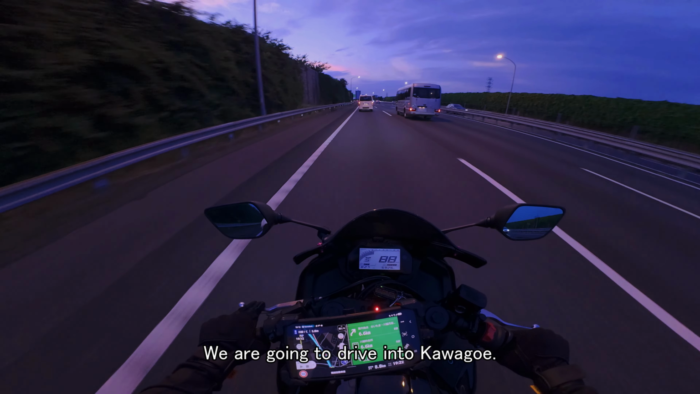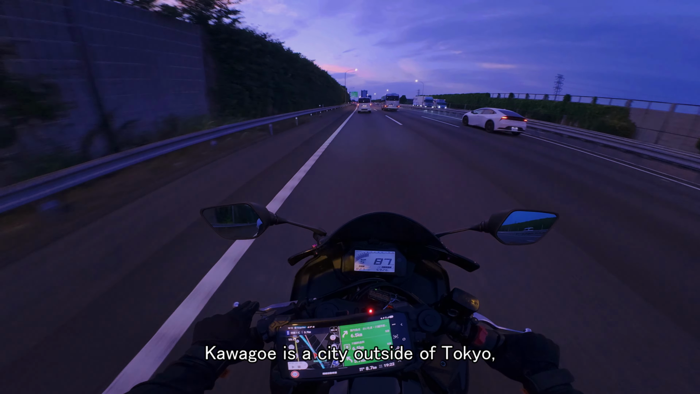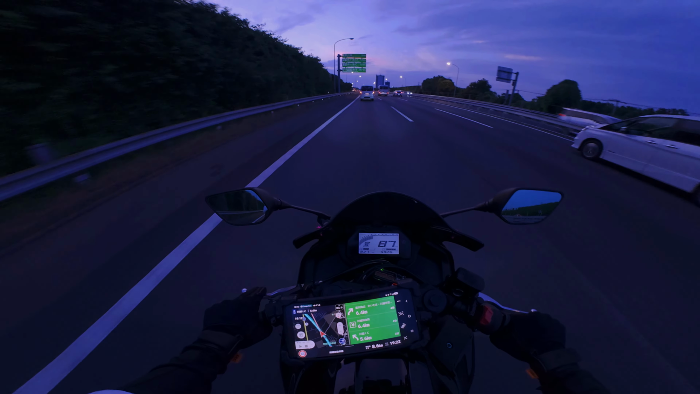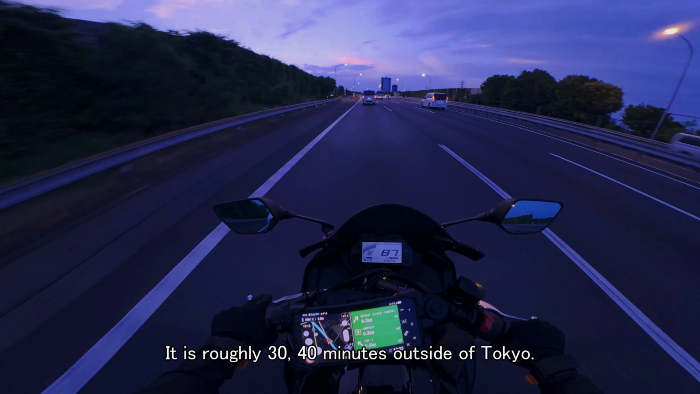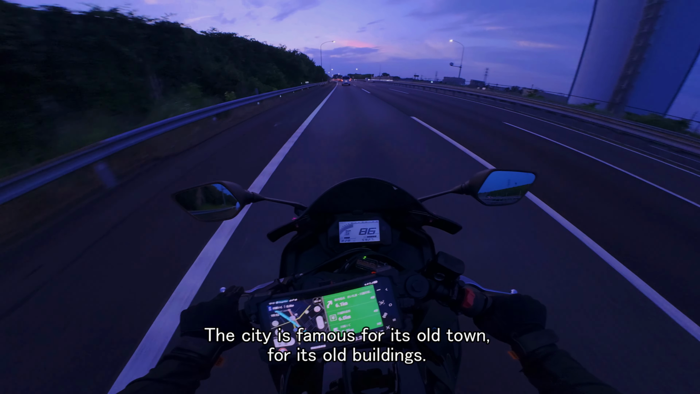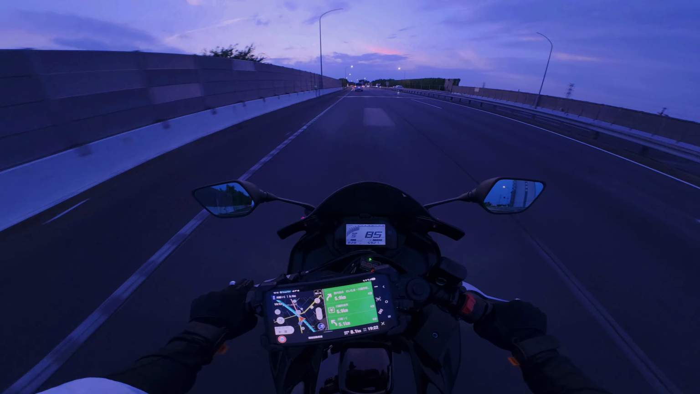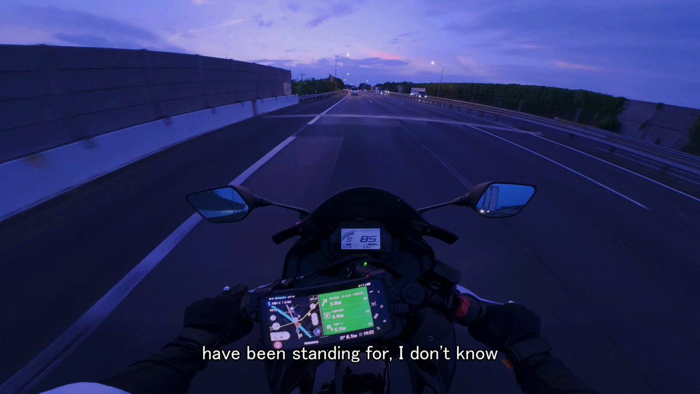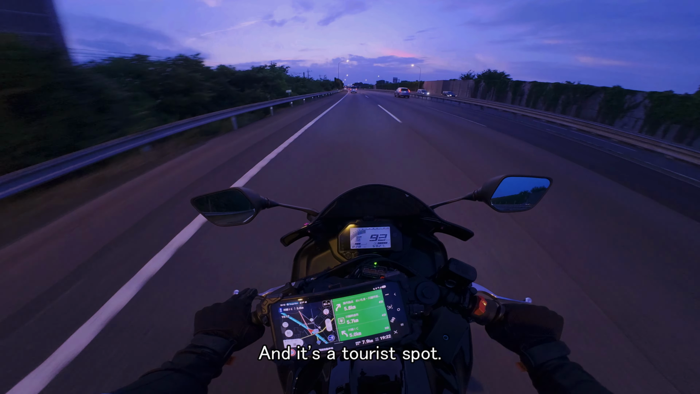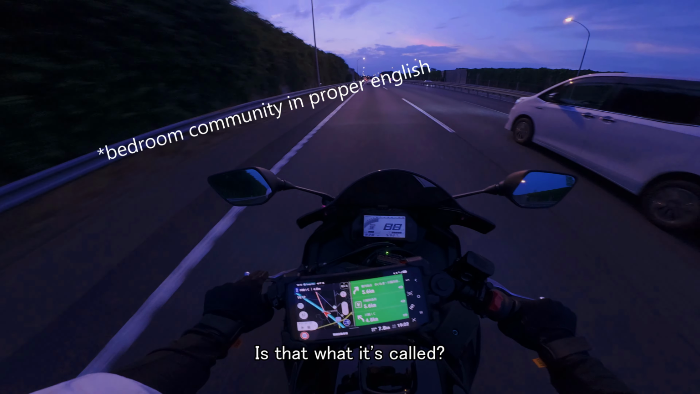We are going to drive into Kawagoe. Kawagoe is a city outside of Tokyo in Saitama Prefecture. It is roughly 30-40 minutes out of Tokyo. The city is famous for its old town, its old wooden buildings that are still left, that have been standing for, I don't know, a bit more than 100 years, maybe 150 years. And it's a tourist spot, but it's also, what is it called? A bed town? Is that what it's called?